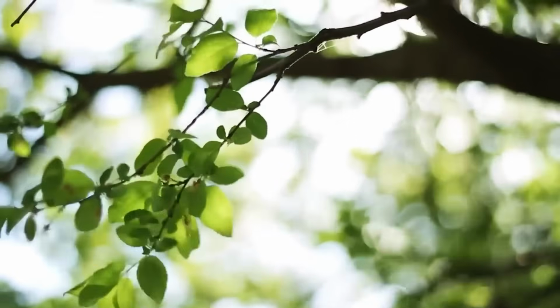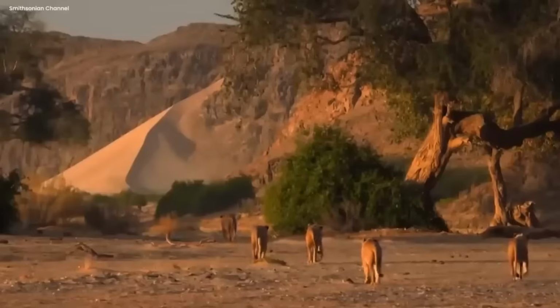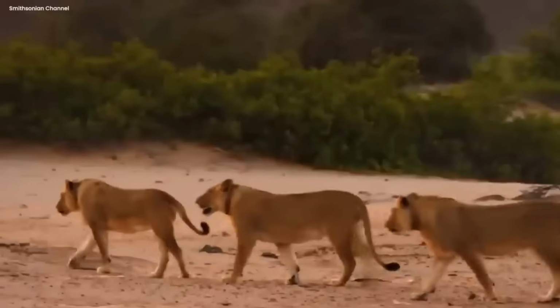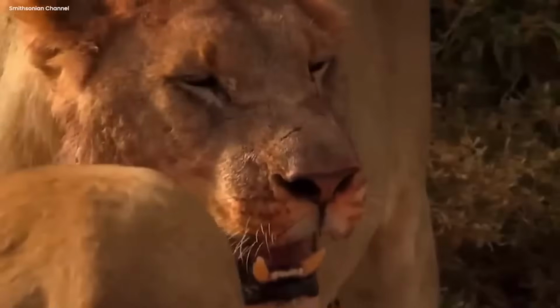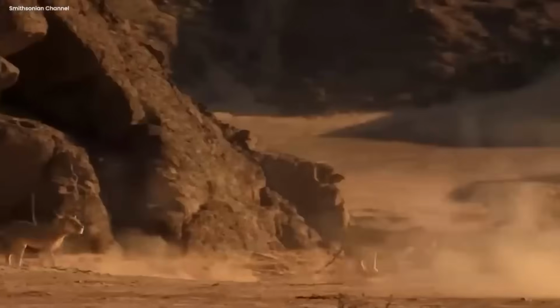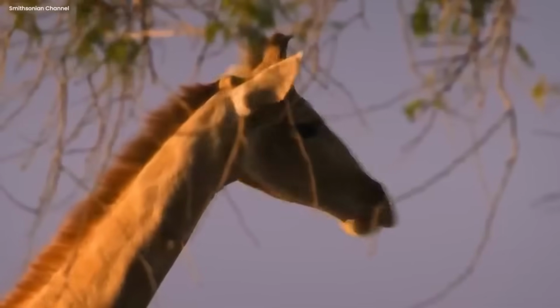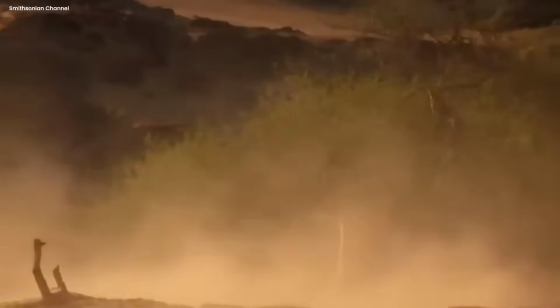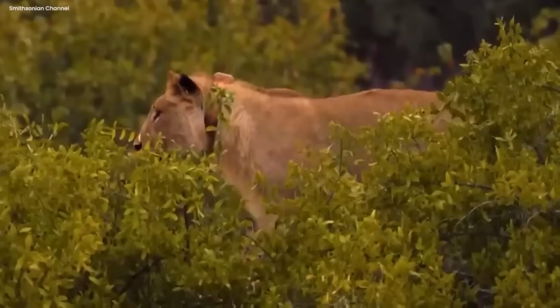But suddenly, a growl echoed through the mountains, and a group of fierce lions surfaced from the rocky cracks. The lions had spotted the giraffe, and hunger lingered in their eyes. They approached the giraffe in a stealthy way, their strong bodies hidden among the brush. The giraffe, seeing danger, tried to run, but the rocky terrain made it difficult. The lions were determined in their pursuit, and they circled the giraffe, their roars filling the air.